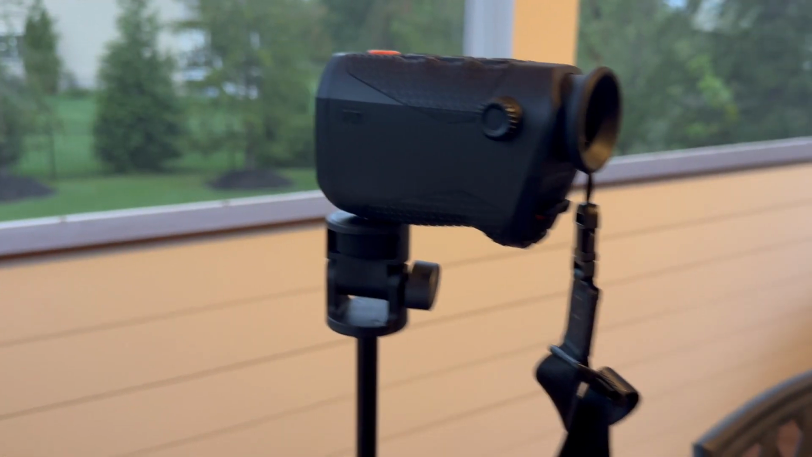The K2 was provided to me free of cost by RIX Optics, but they don't get to see the video and they don't have any input, and I'm going to keep it real with you and tell you what I think of it. I've had thermal optics before. In fact, I have my AGM optic right here. This is a little bit cheaper, but there are some drawbacks with this that the K2 does not have. We're going to be talking about all that right now.